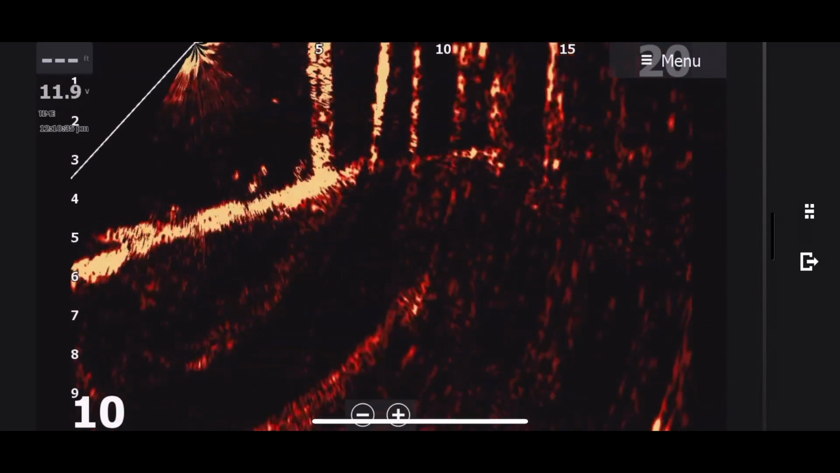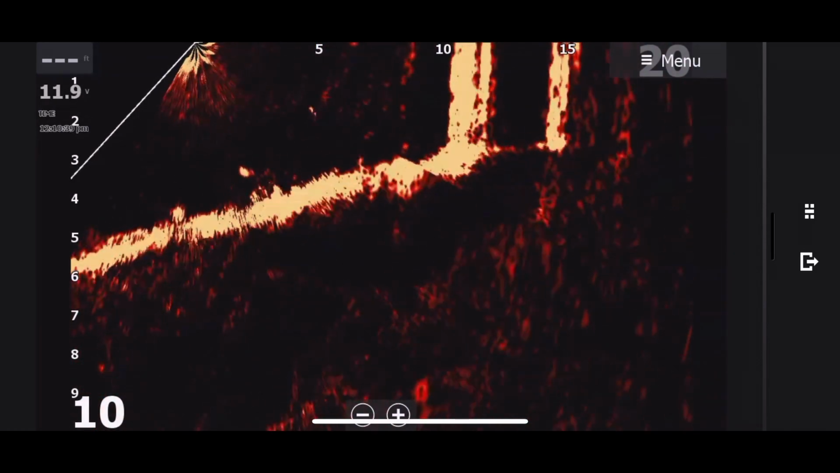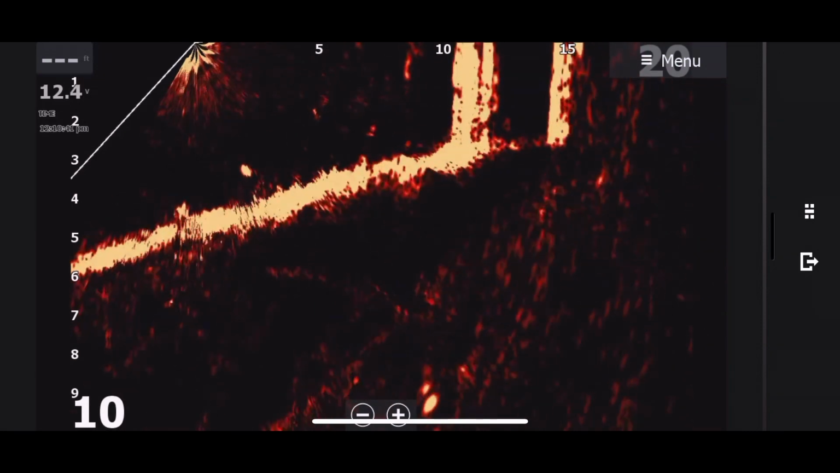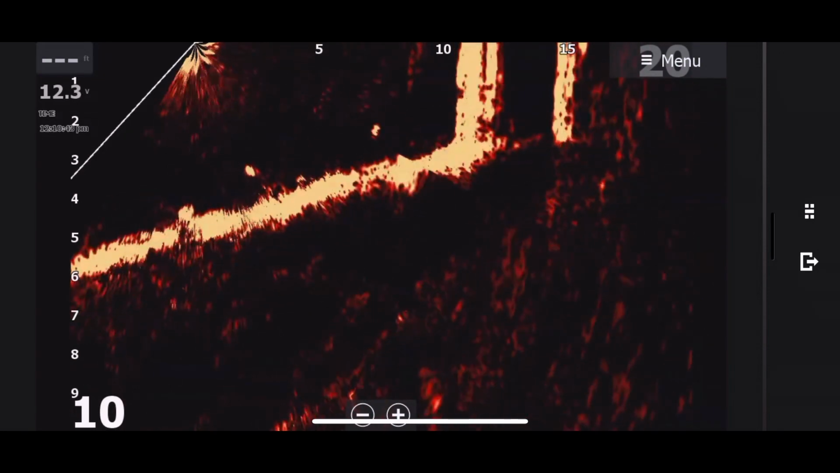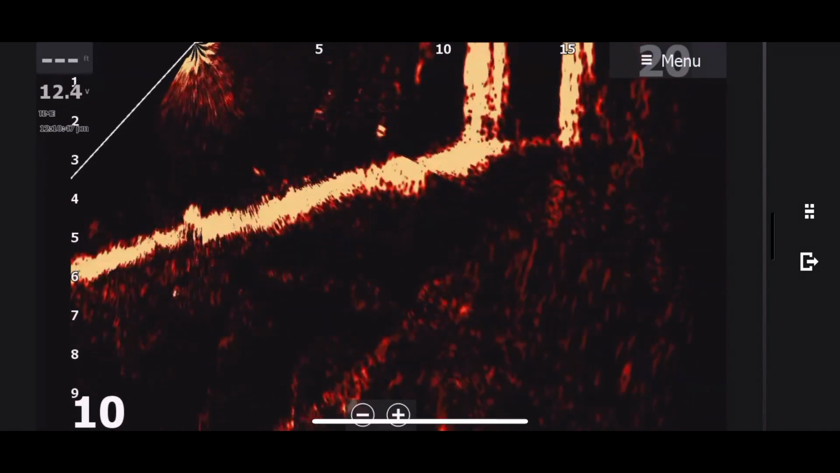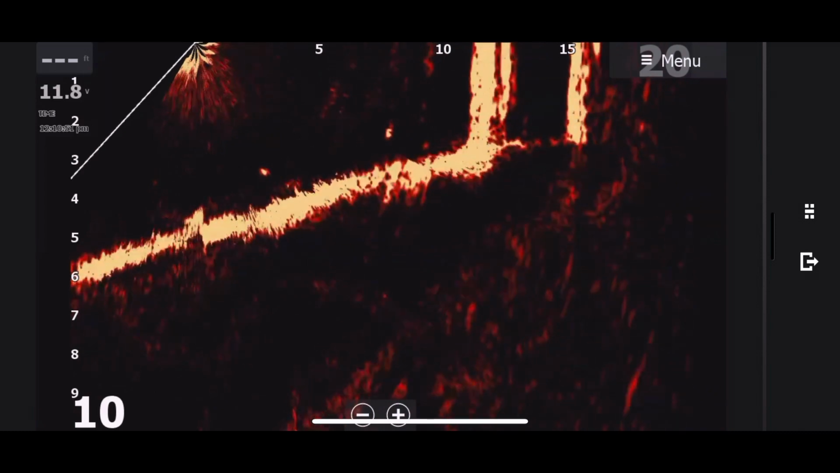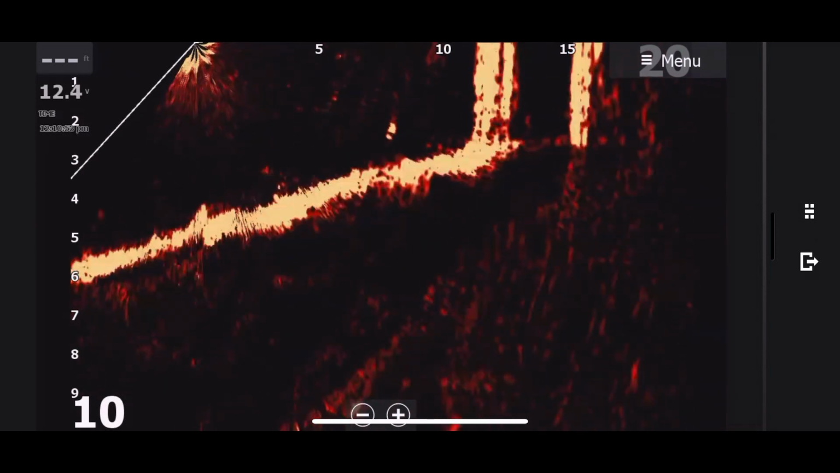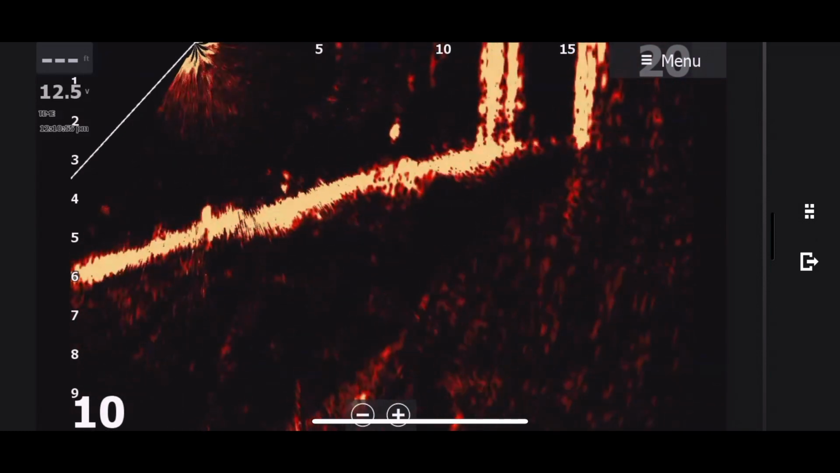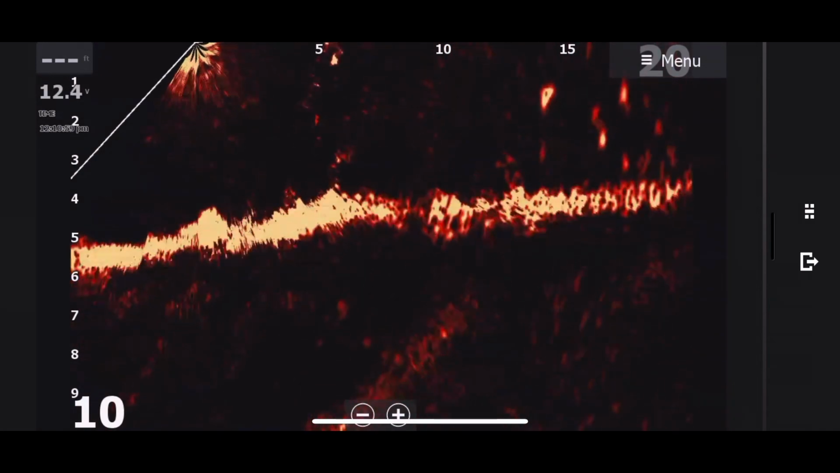It's very important to see those little, I call them nebula stars. They look like twinkling stars. Notice the trees don't have a twinkle to them. But when you see a fish, even when he's tucked up against a tree, he has that little sparkle, that twinkle to him. So when you're looking there about the 7 or 8 foot mark, see that crappie that's just sitting there hovering.